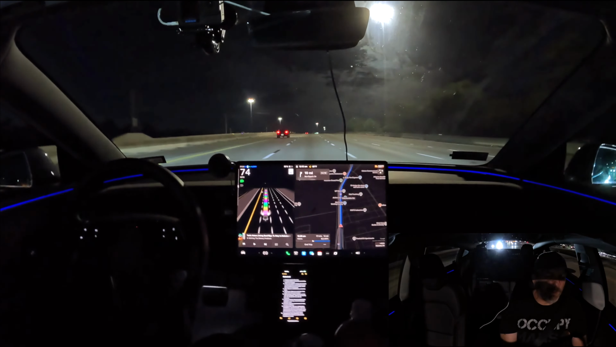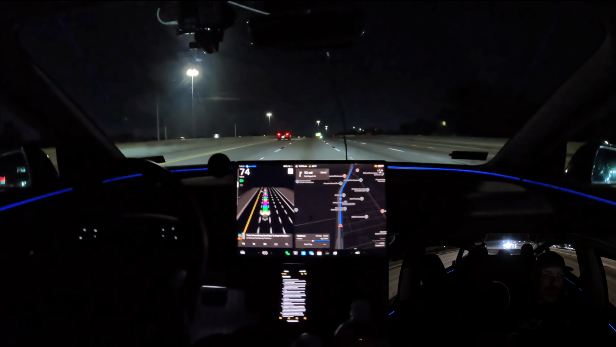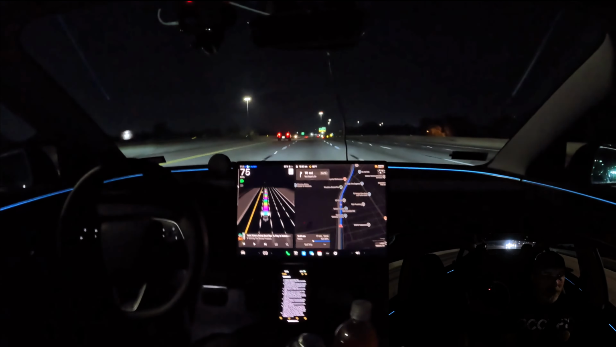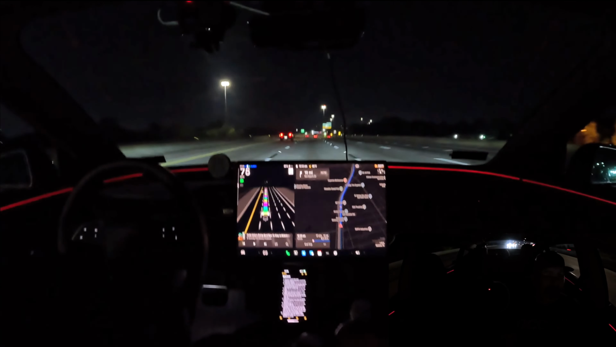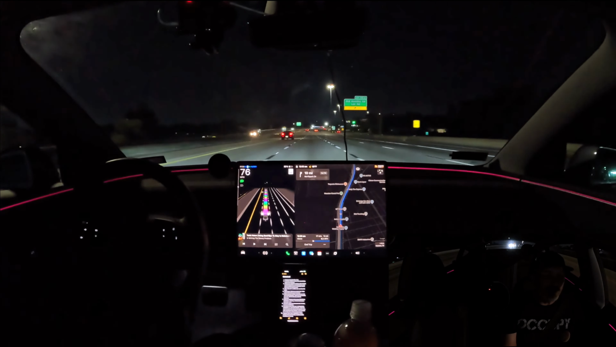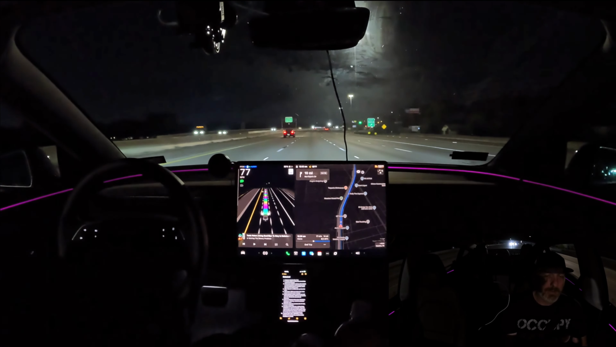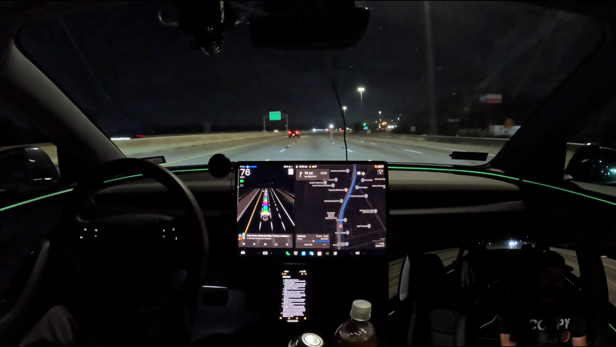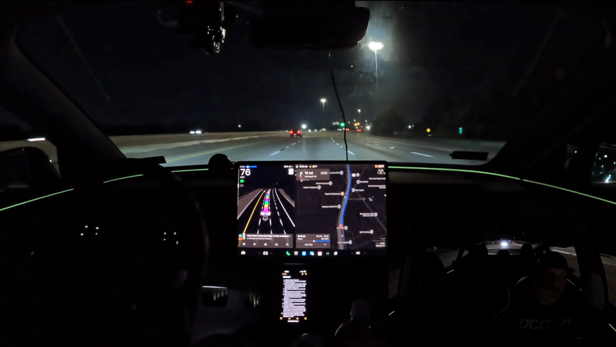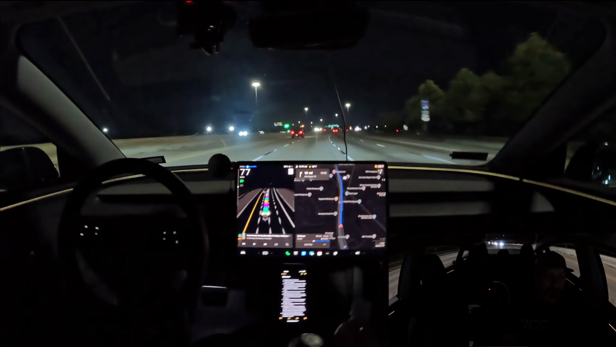Here's the other interesting thing. Those 50,000 miles do not have to be in California, so you can use the Austin miles for that as well. So that's good news. Once they get those 50,000 miles, they can get the person out of the driver's seat, and what they'll likely do is move them over to the passenger seat as a safety monitor, just like they have in Austin. Just waiting until we can get to those 50,000 miles.